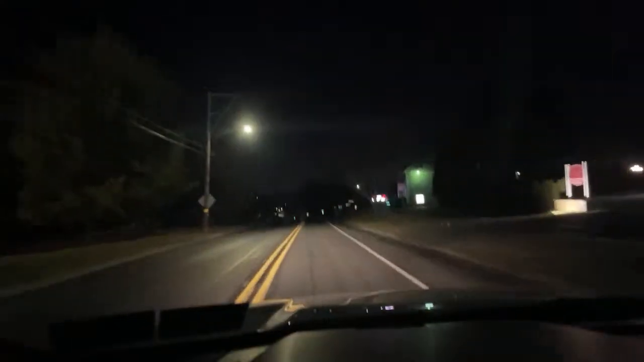Yeah, we got a structure fire, 2204 Union Boulevard. So we're going to head that way, see what it is. I'm not too far away, but we'll see what we can do.